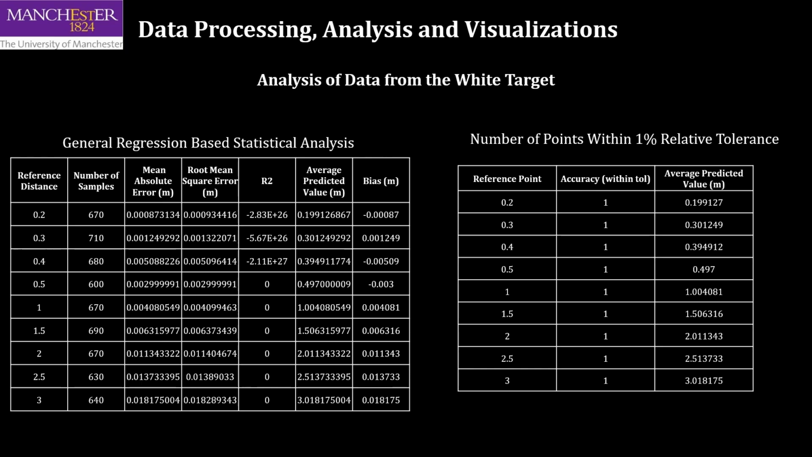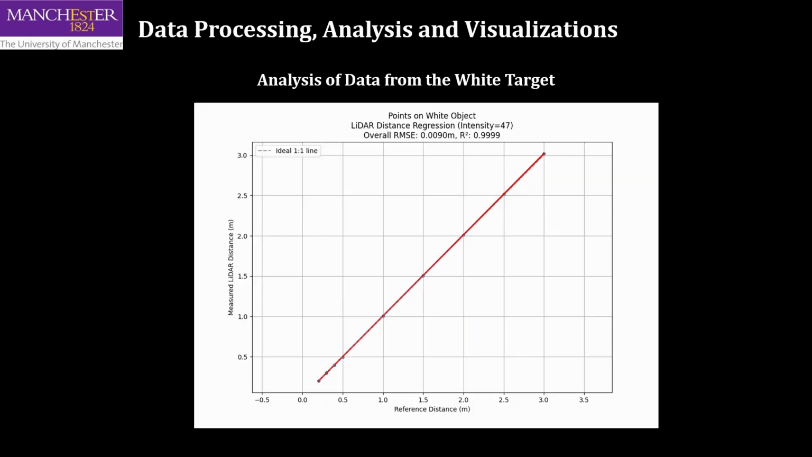Regression analysis of the points derived from the white target shows they are highly accurate, with nearly all points within a 1% tolerance. The measurements show a linear relationship with the true distances, so LiDAR readings can be used directly without bias correction or scaling.